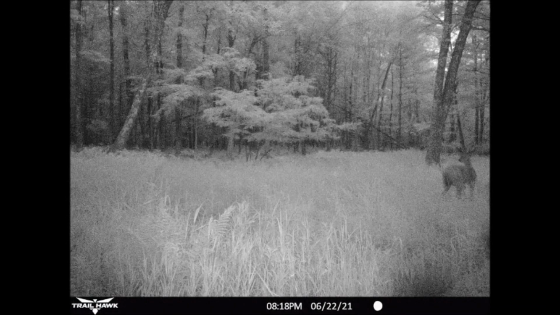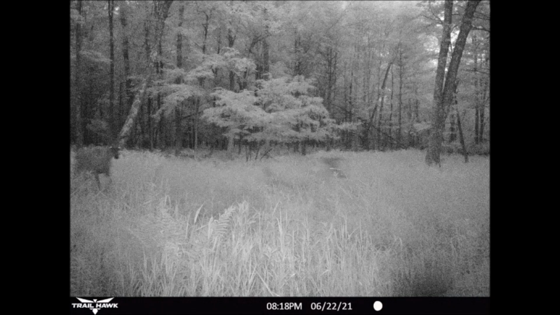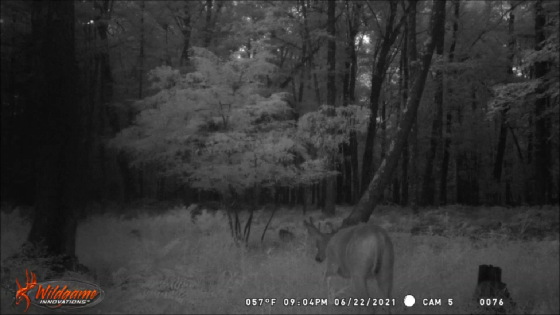Now, by the third picture, the 8-pointer is still to the right of the ghost buck, but the ghost buck has disappeared. Now, all 3 pics have the 8:18 p.m. timestamp. That ghost buck appeared and disappeared in less than a minute.